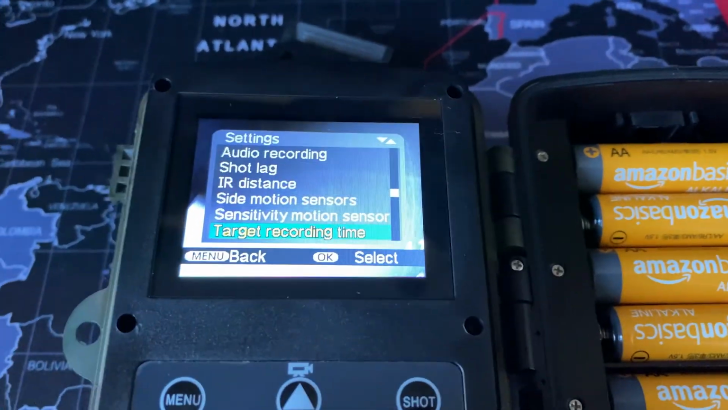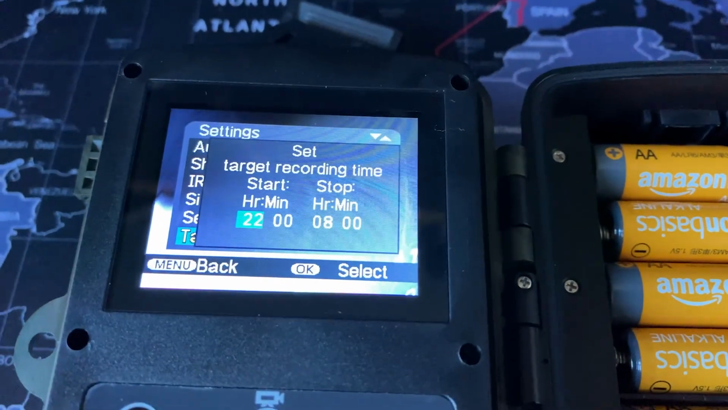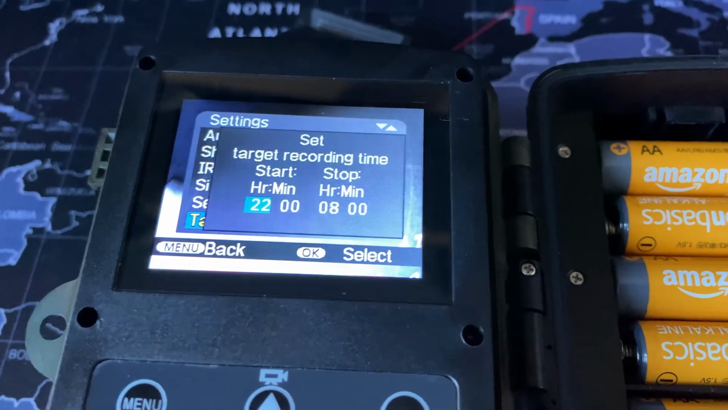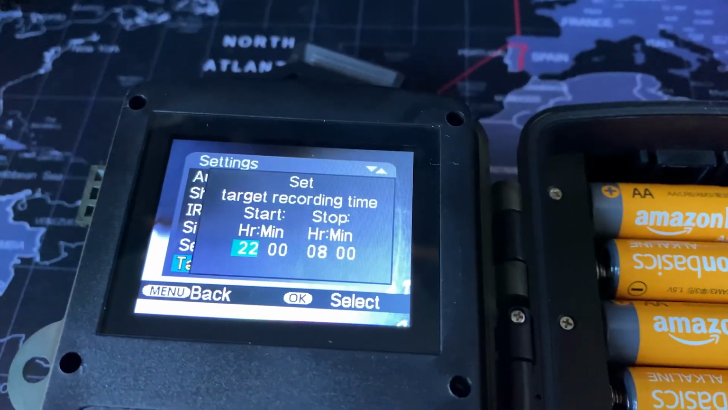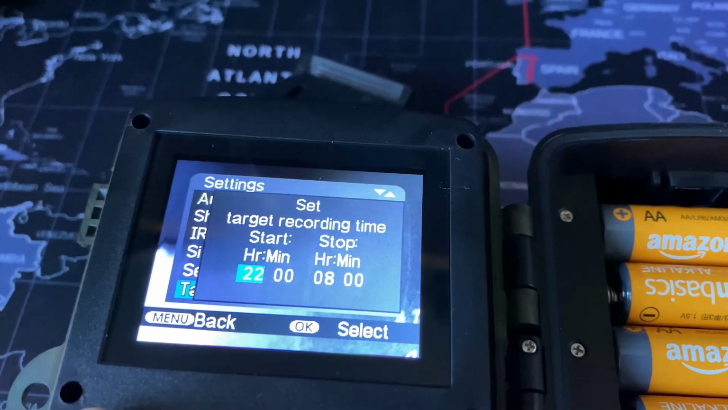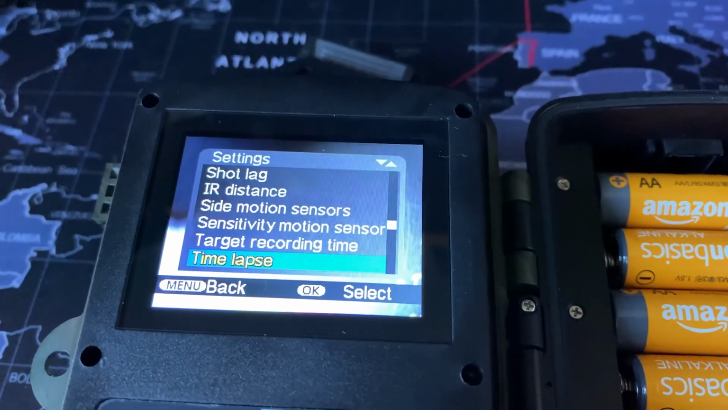Target recording time, now this is good. If you set it on, it means it'll only record or get triggered to record during certain times. And that's useful because me and the dog are usually out in the garden running around chasing footballs until late in the night. So I quite like the fact I can do that. So I've set it from 10 till 8 in the morning. So that's on. We've got time lapse.